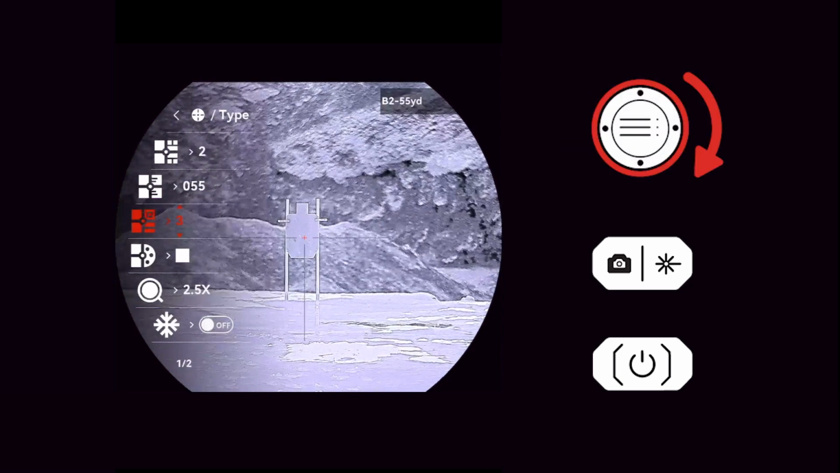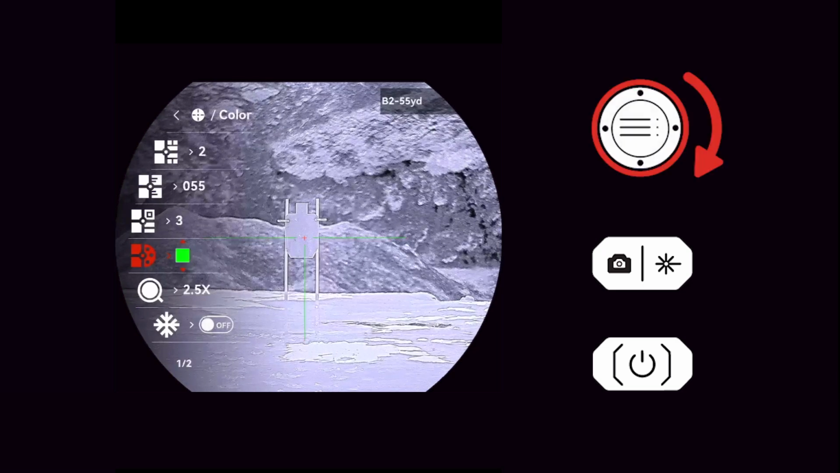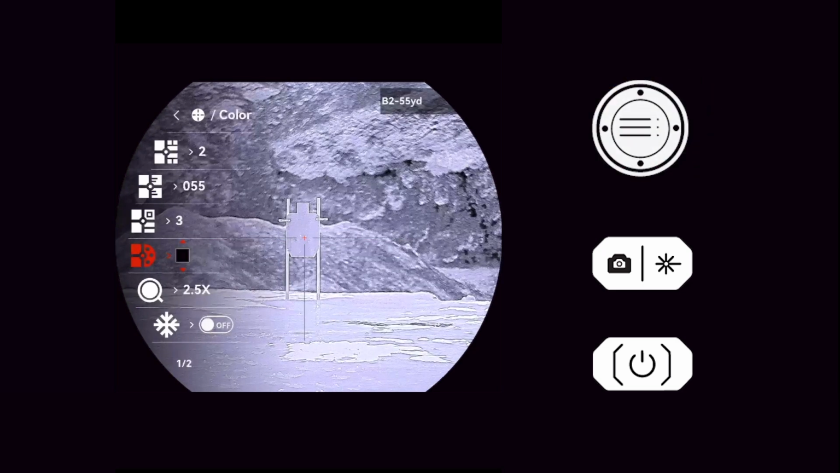There are 10 reticle options to choose from. You can also adjust the reticle color to match your preferences. Now that you've selected a reticle, it's time to zero the optic.